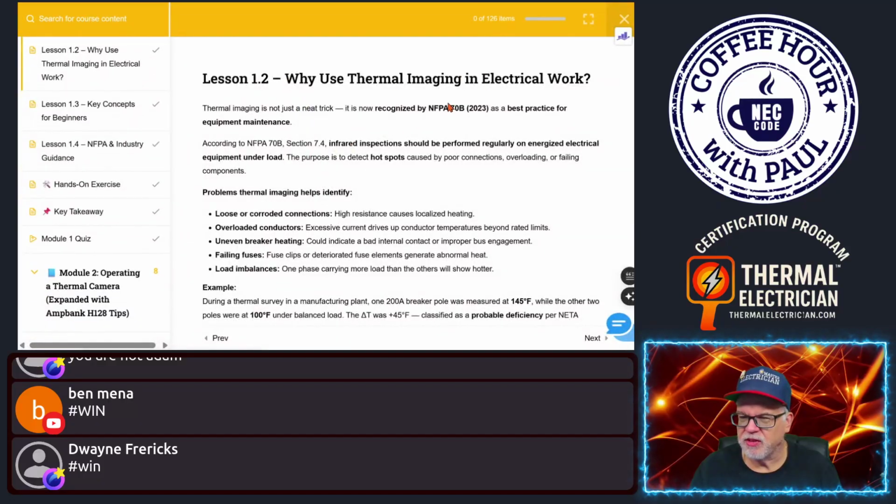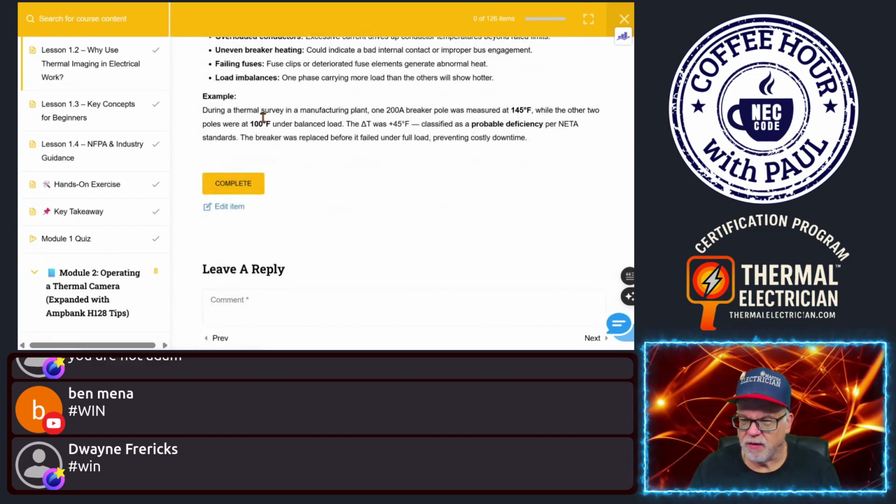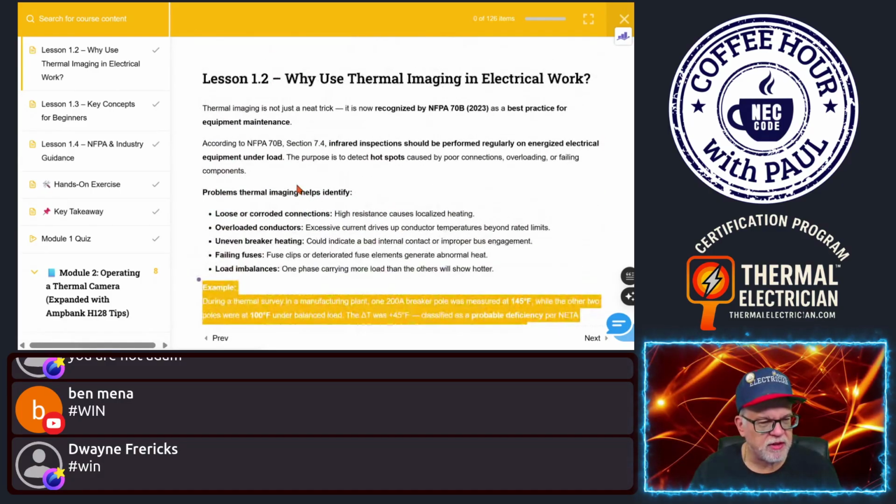Why use thermal imaging in electrical work? Again, here you see talking about section 7.4. We just looked at that earlier. It always gives you an example. And again, keeping it short and sweet so that you can move through this and reference it at any time without having to read 50 paragraphs or something. Short and sweet, folks.